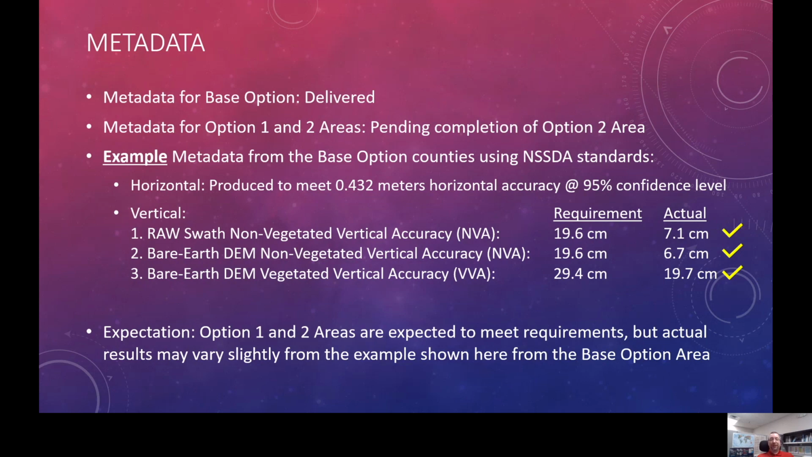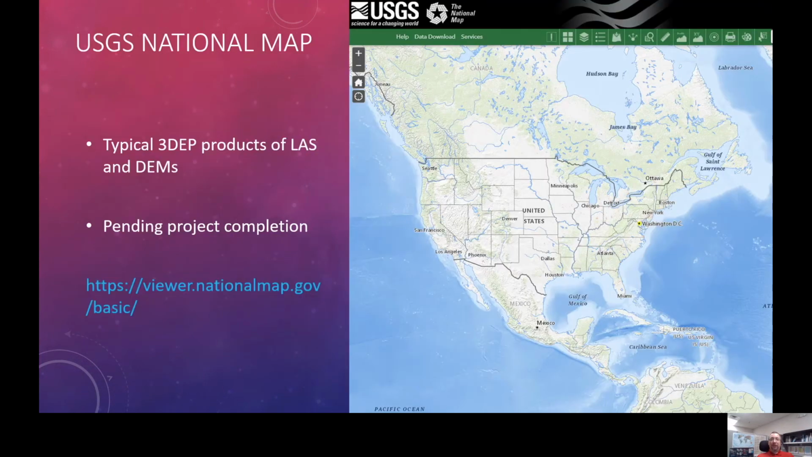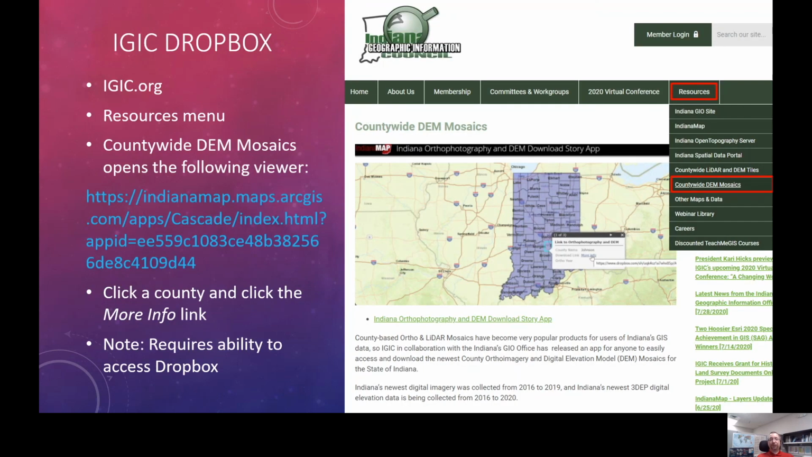Let's change gears and talk about data access and how you can get this data. So this is a 3-step project. All of the data will be made available on The National Map after the project is completed. Fortunately, none of the completed work is up there yet. Again, we're still waiting for metadata on option 1 and option 2 areas. So until it's all done, USGS is just holding off on publishing that. But look for it there once the project's all done.